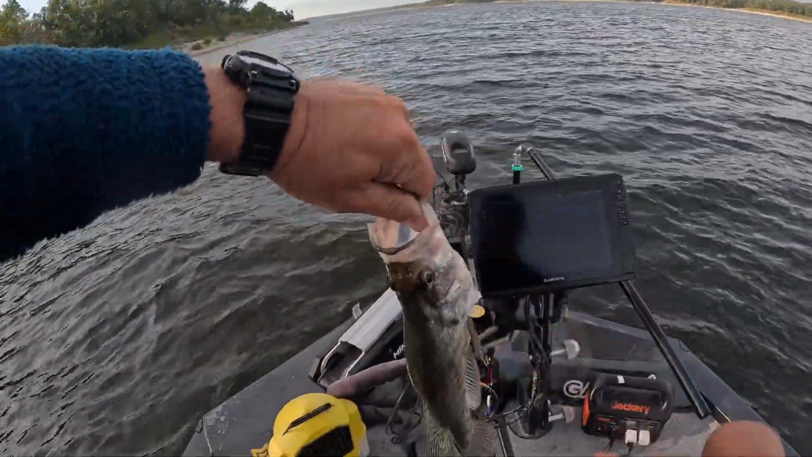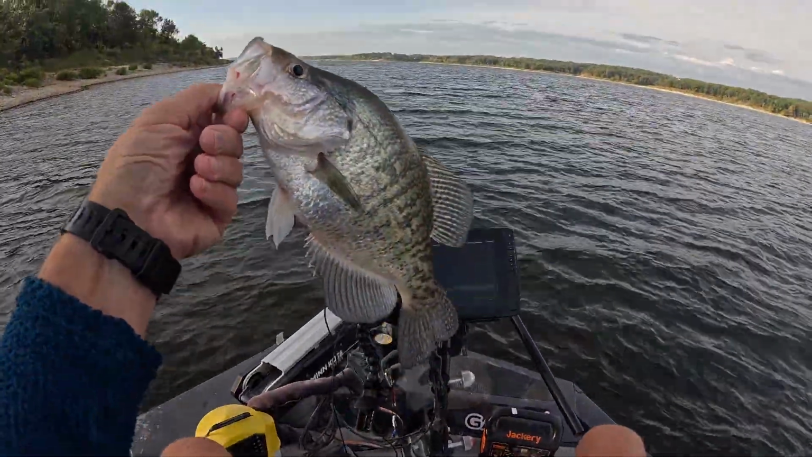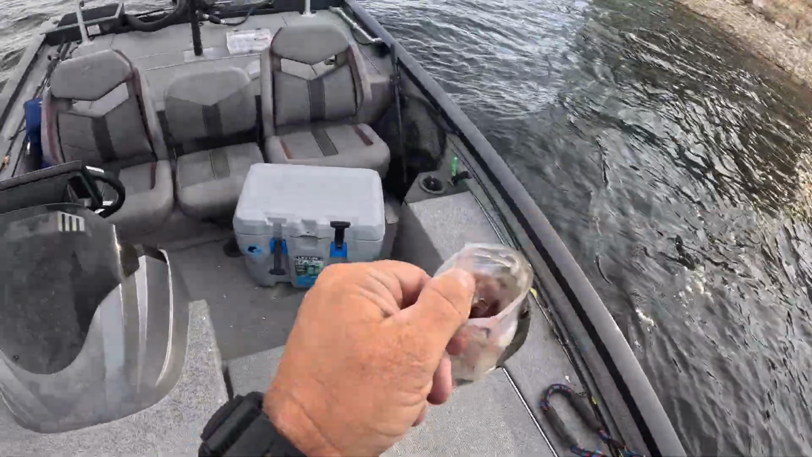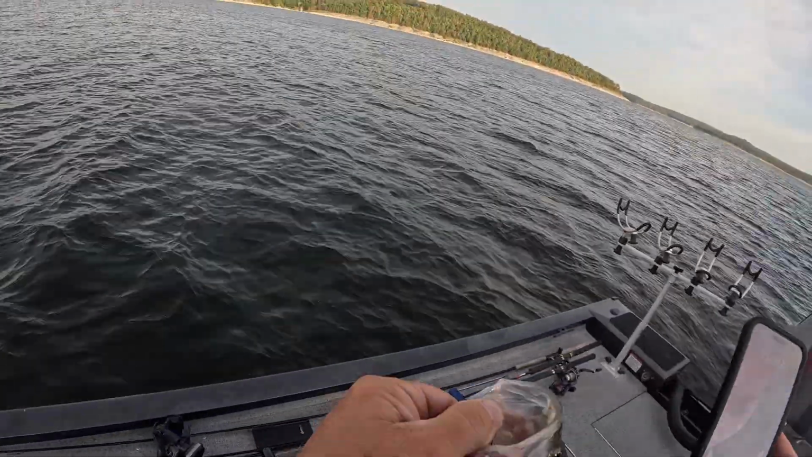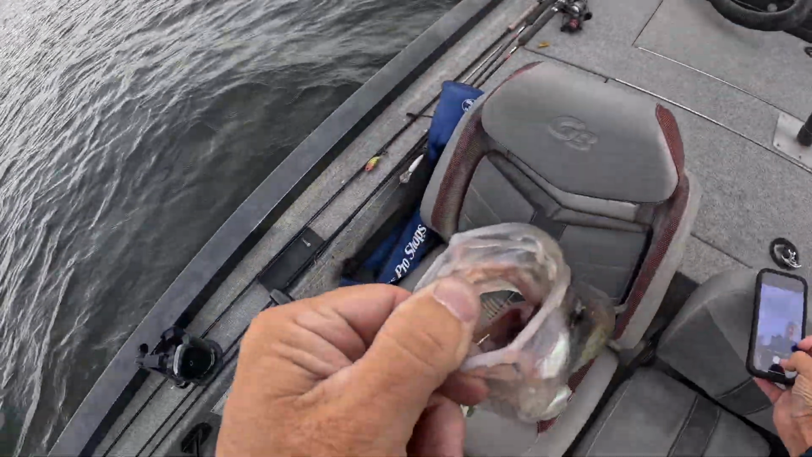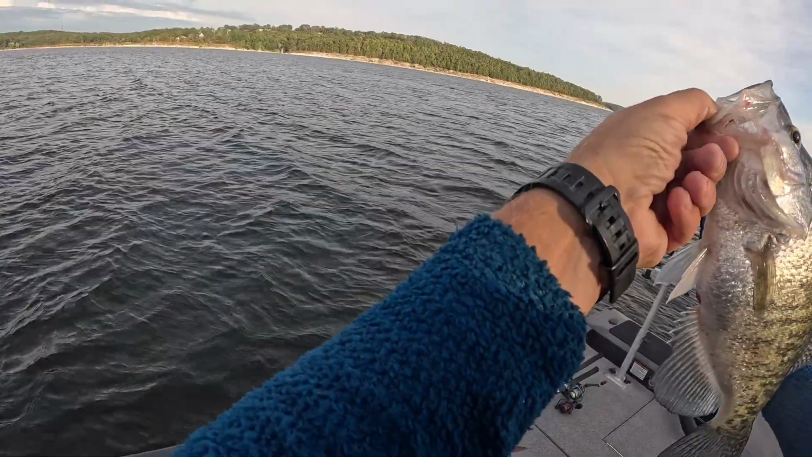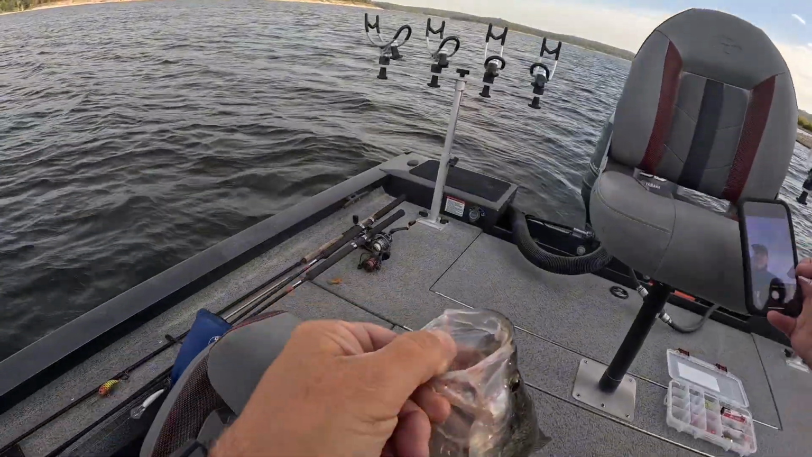Guys, I cannot get over how fat that crappie is. Look at the belly on that thing. Is that not huge? Wow, I could tell when I hooked into him that was a solid fish. Woo! Yes, sir.